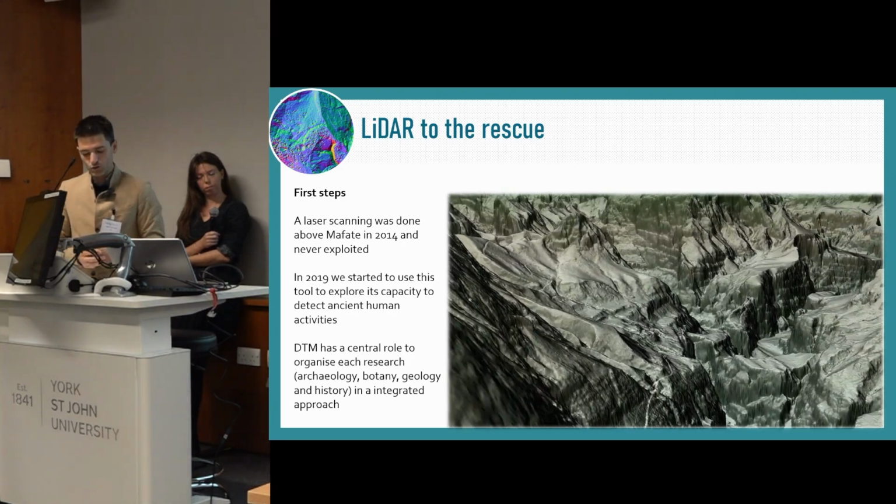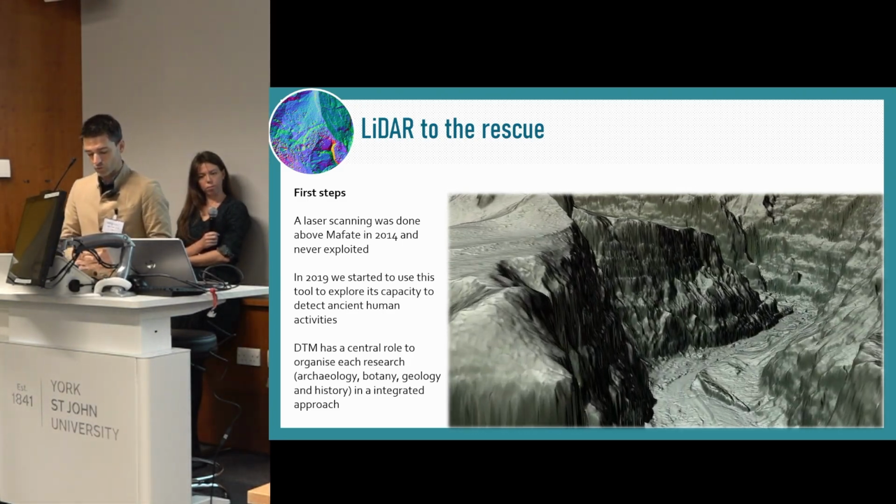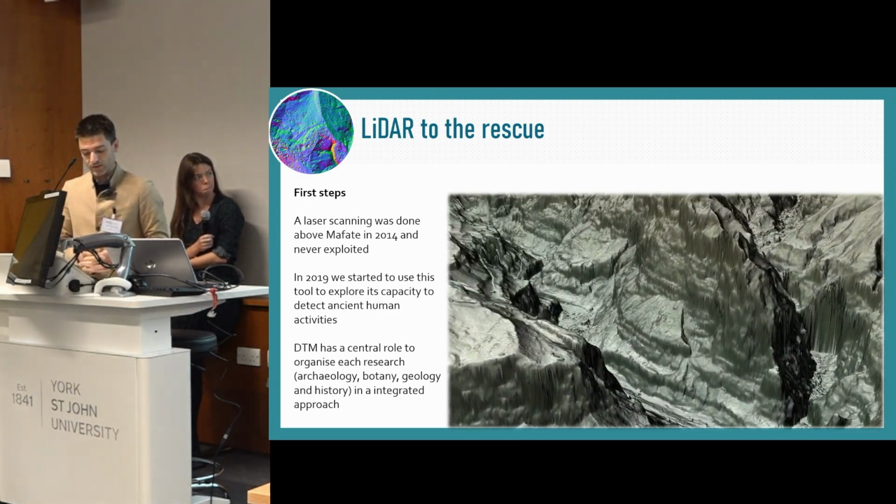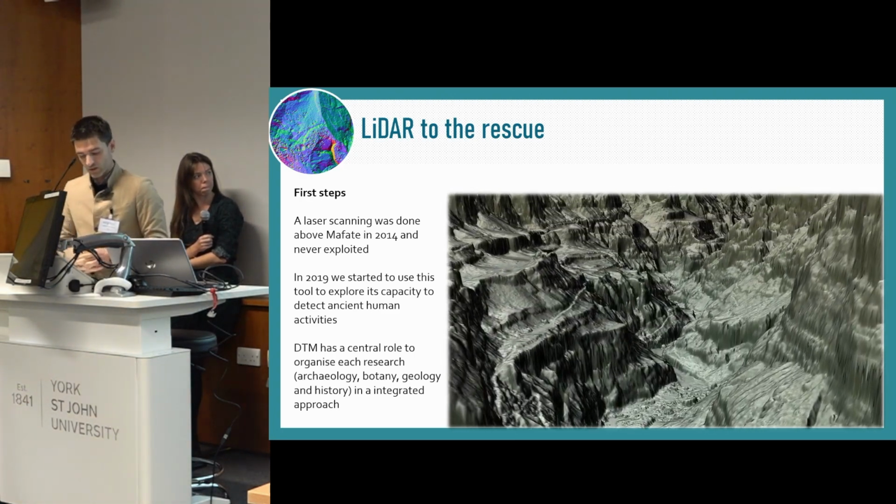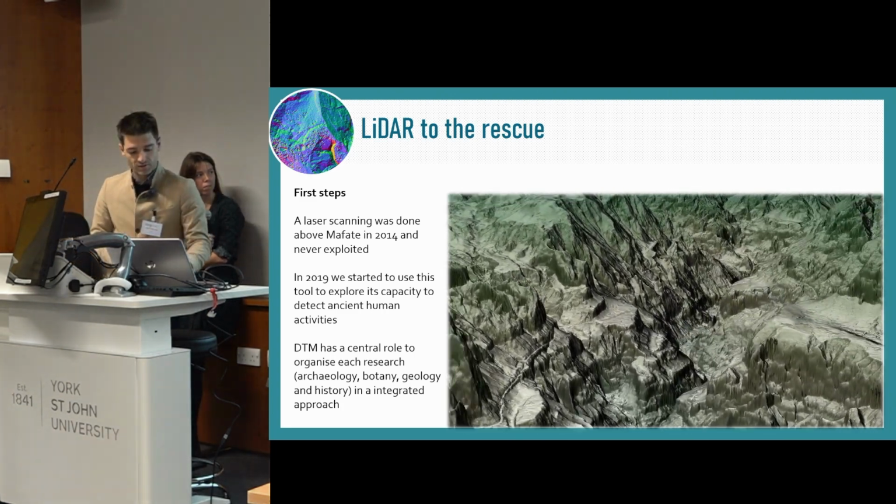As this video shows, Mafate is truly a difficult area to study because of its topography. No archaeological project this complete could have been done without the help of the LiDAR survey. It's a real mountain landscape.